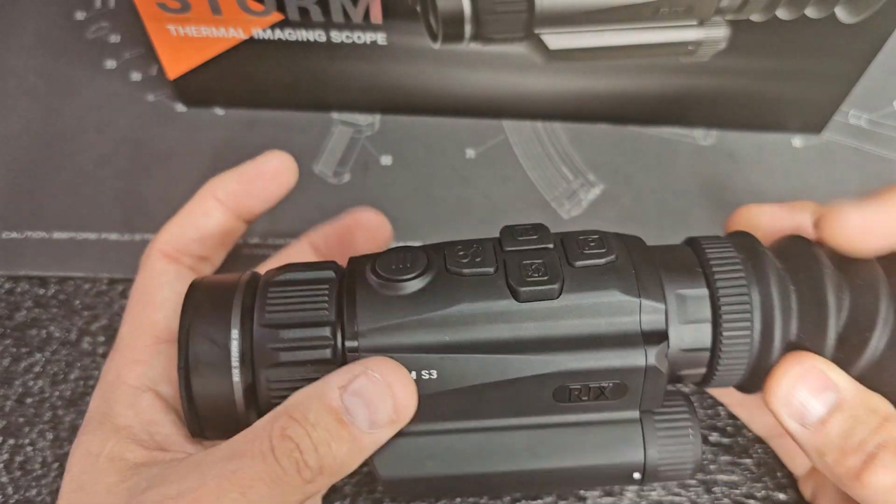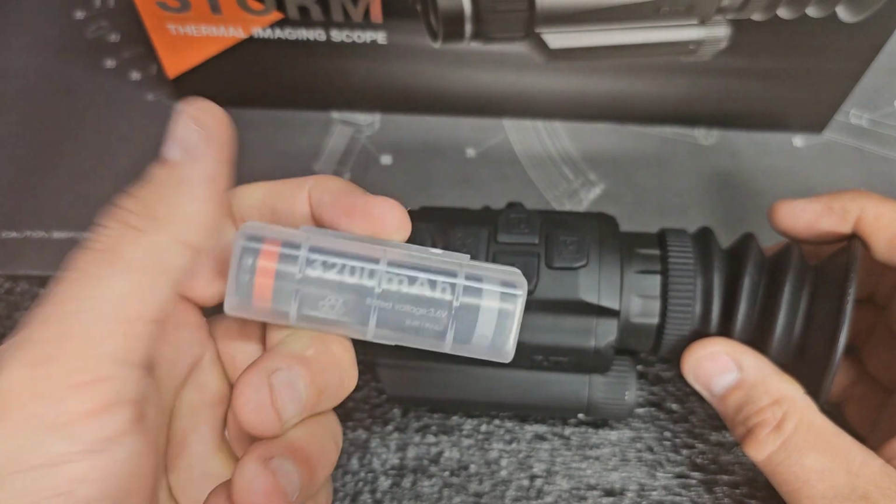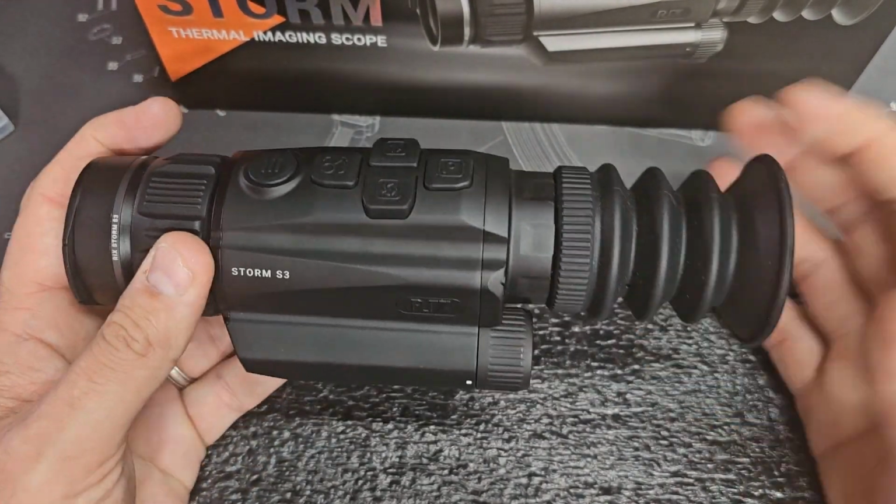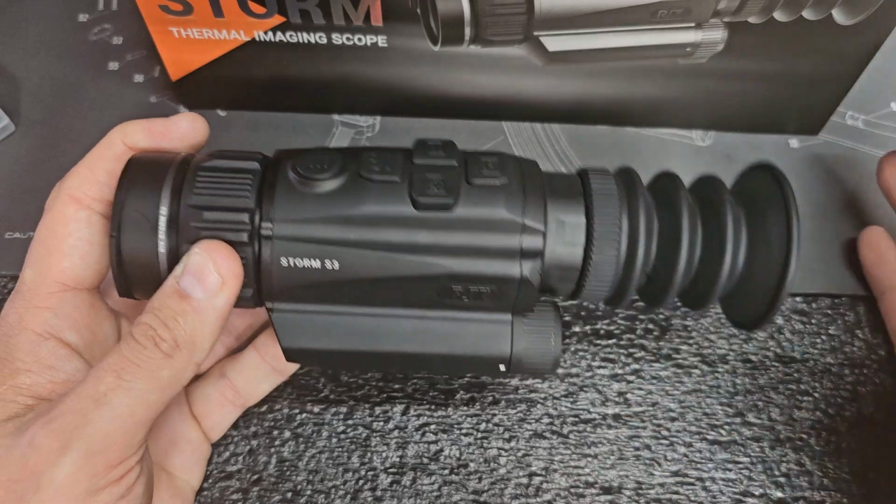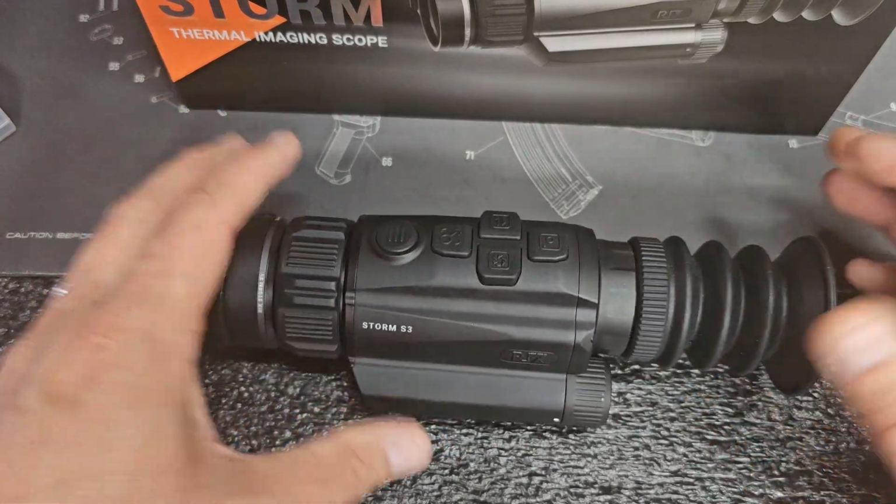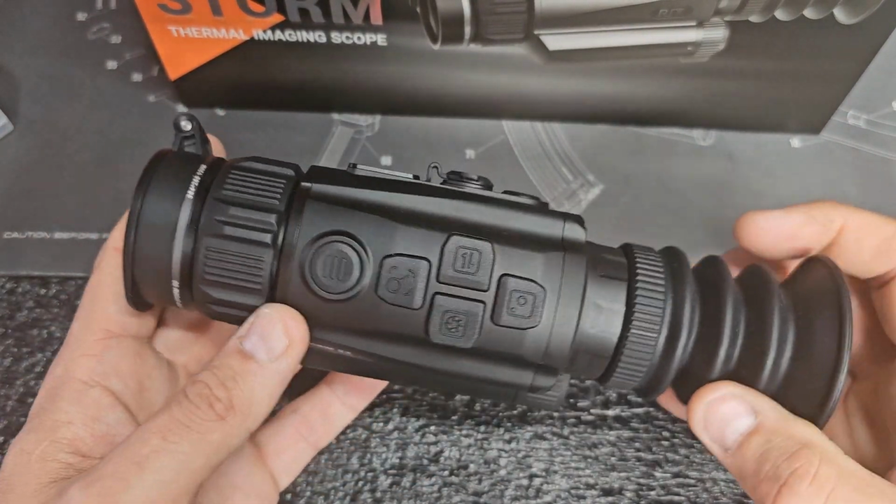Now, I did leave this on with a fully charged battery, one of the ones that come with it, one of their RIX branded batteries, and it stayed on for about 6 hours. Just to give you an idea, that was at minimal magnification, and that was on white hot mode. I just left it and let it sit in the house. So it lasted about 6 hours. Take that with a grain of salt. Your mileage may vary, but really cool features.